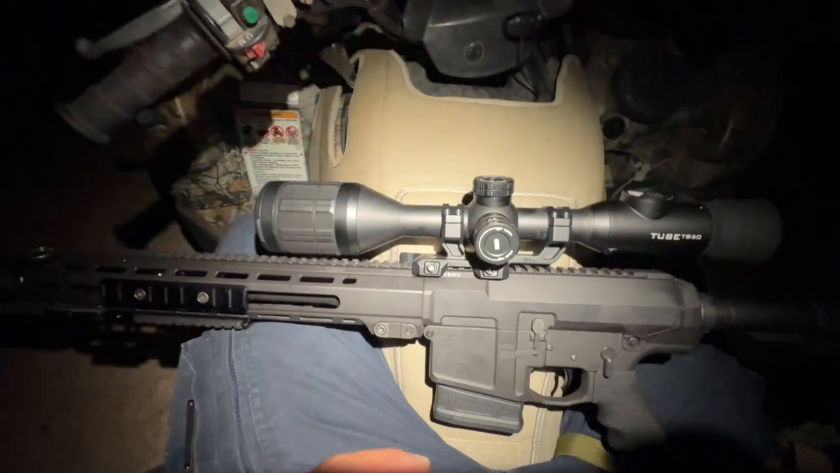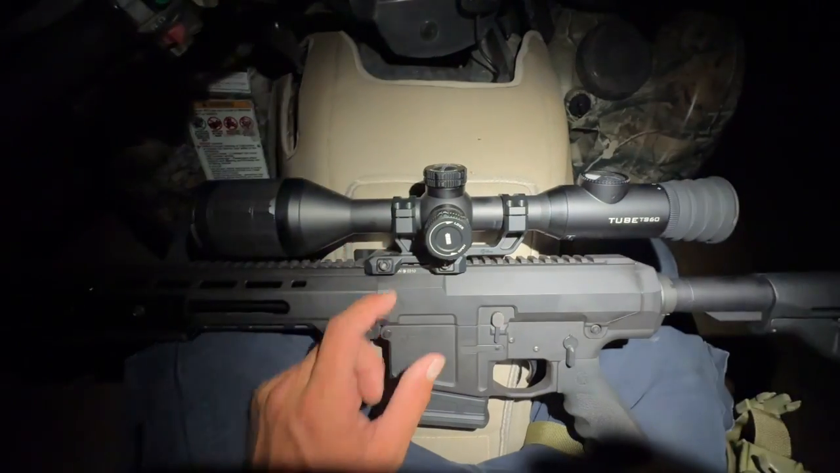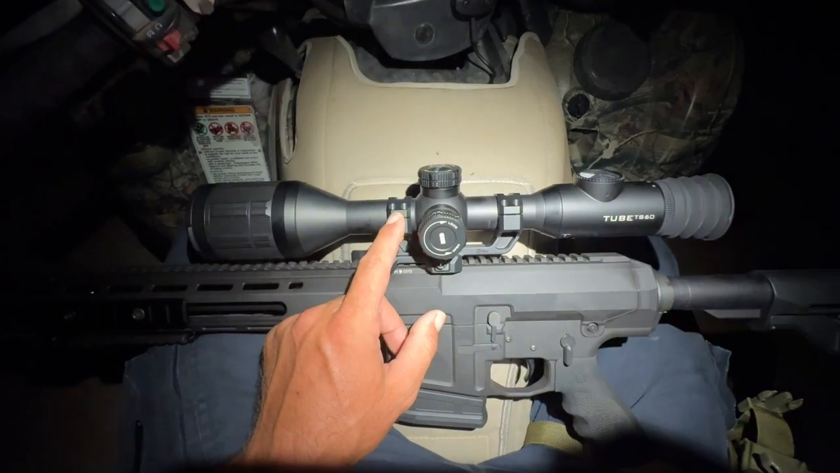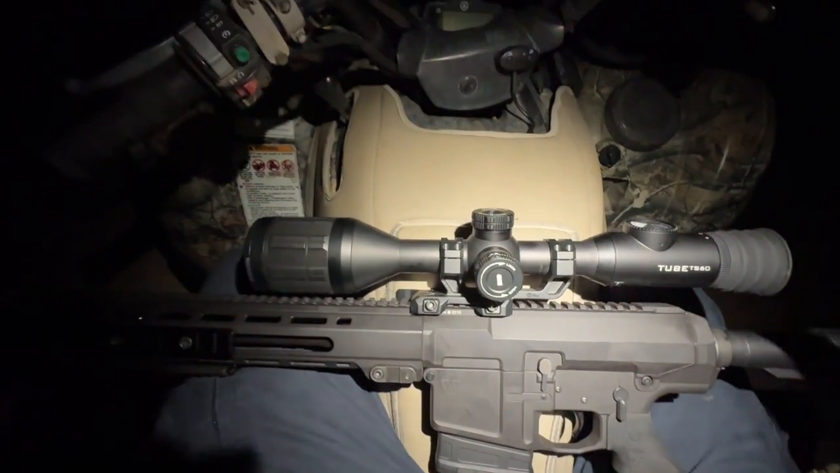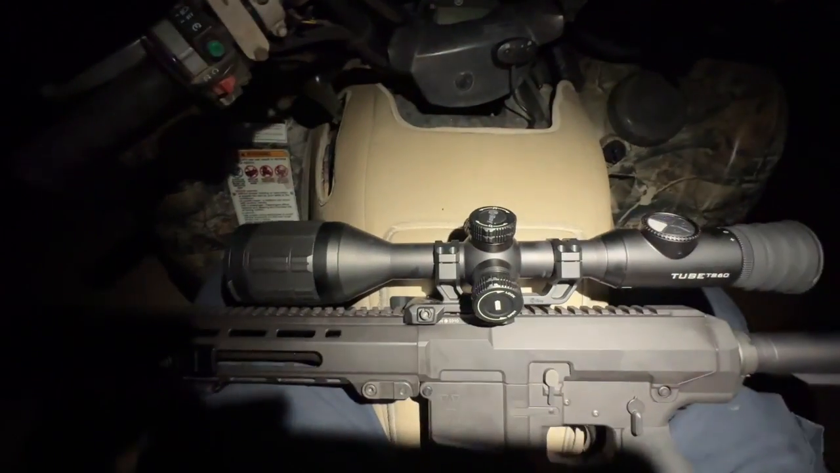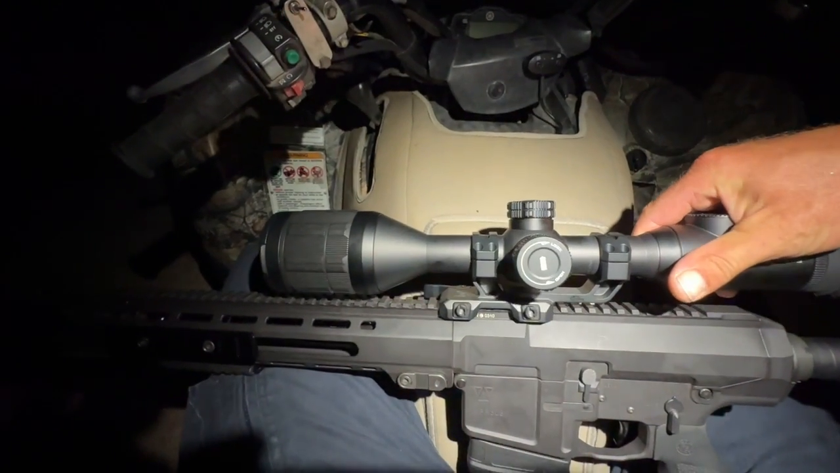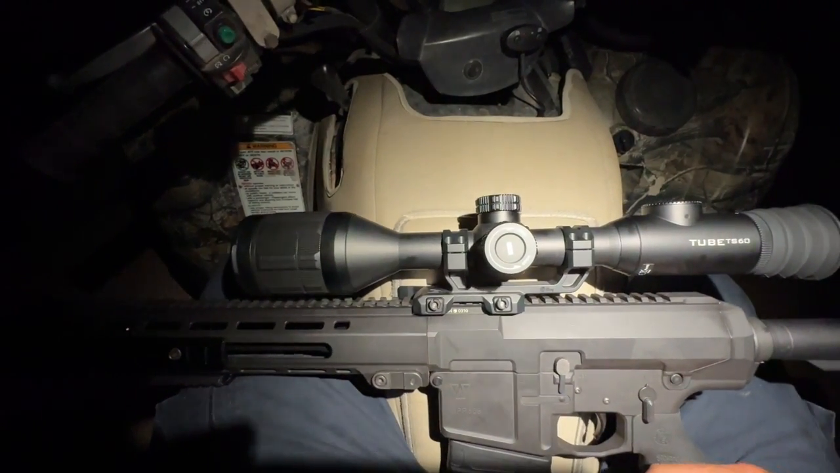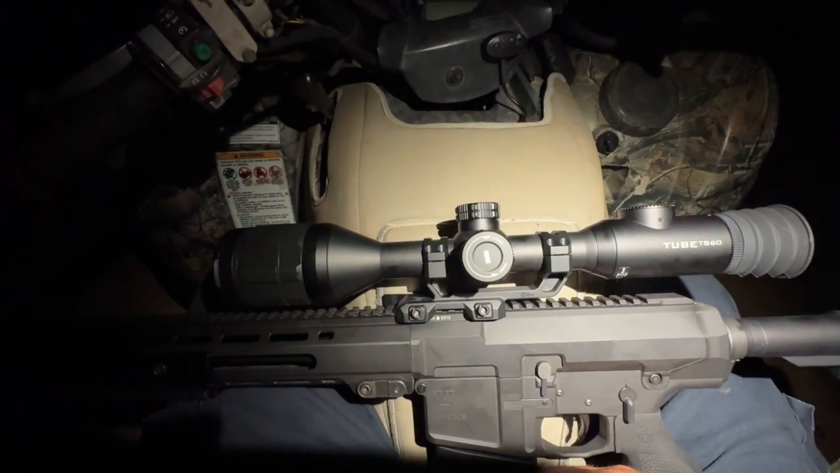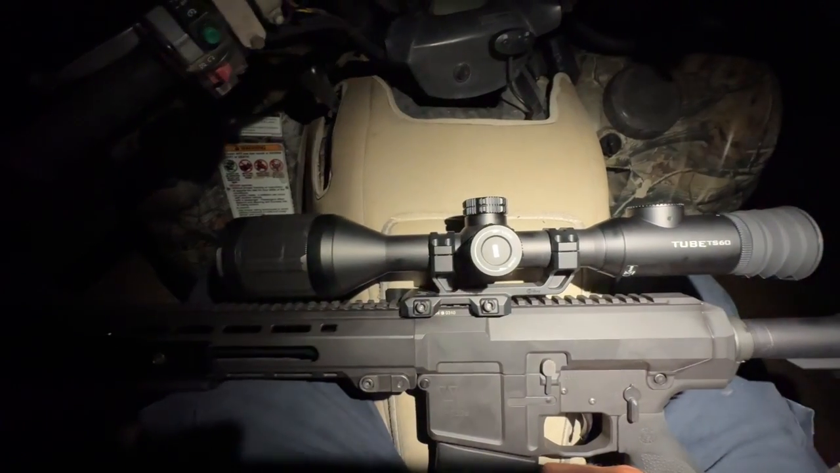Okay. Note to self: when you get a new scope like this with the rings fitted, never just presume that the factory's tightened them up to spec. I just started riding down the track, turned my head torch on and noticed the scope's twisted like that. Look at that. I didn't check those screws to make sure the rings were torqued up. I just presumed it was already up to tension. So anyway, that won't happen again.